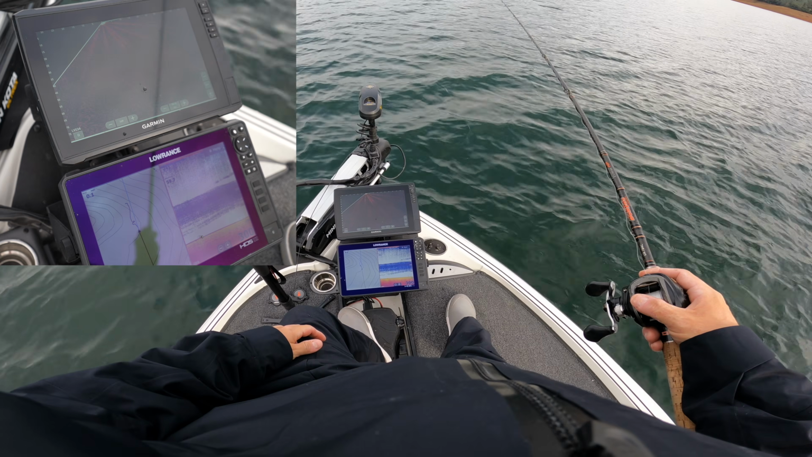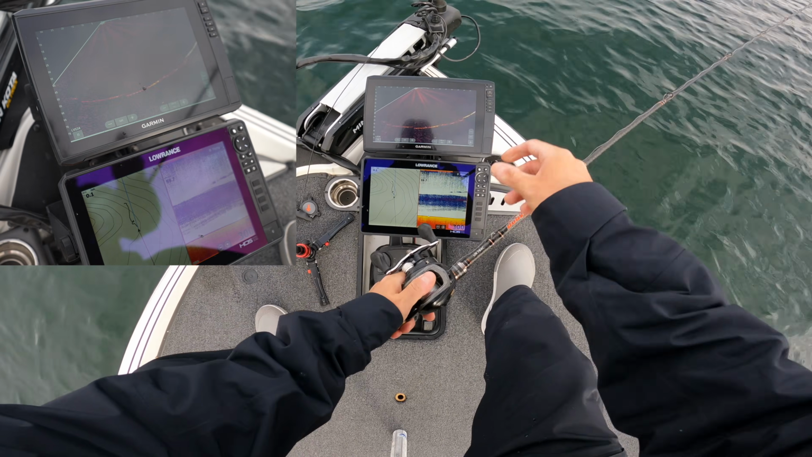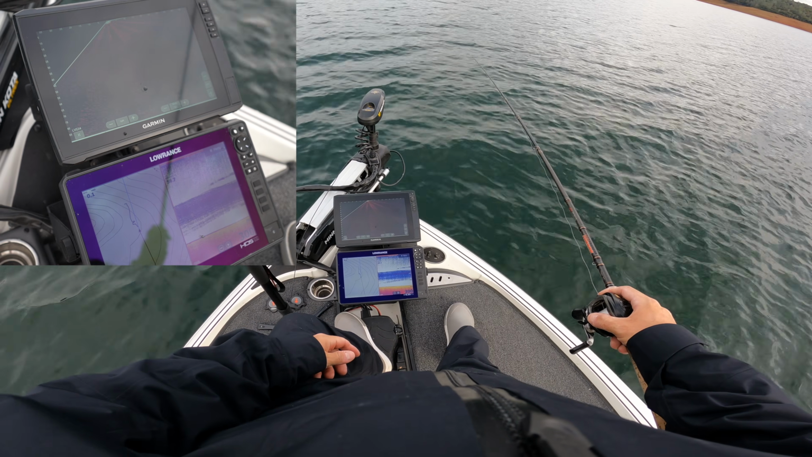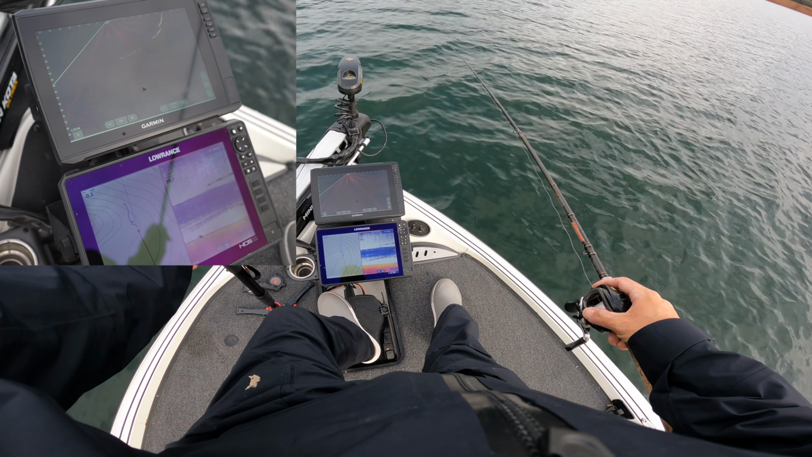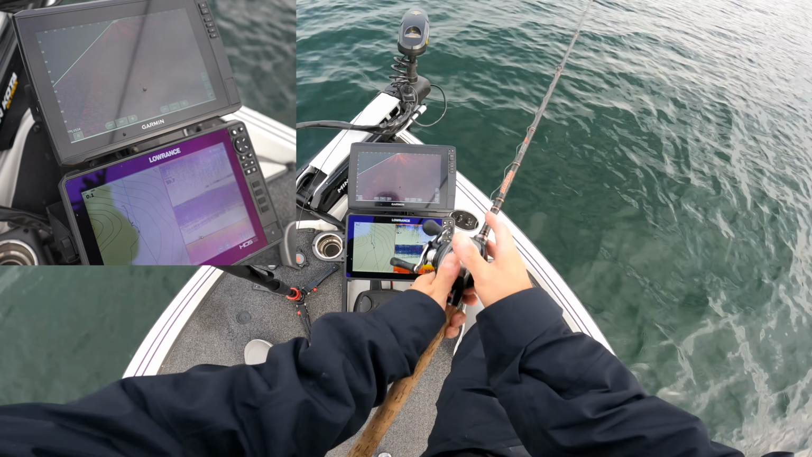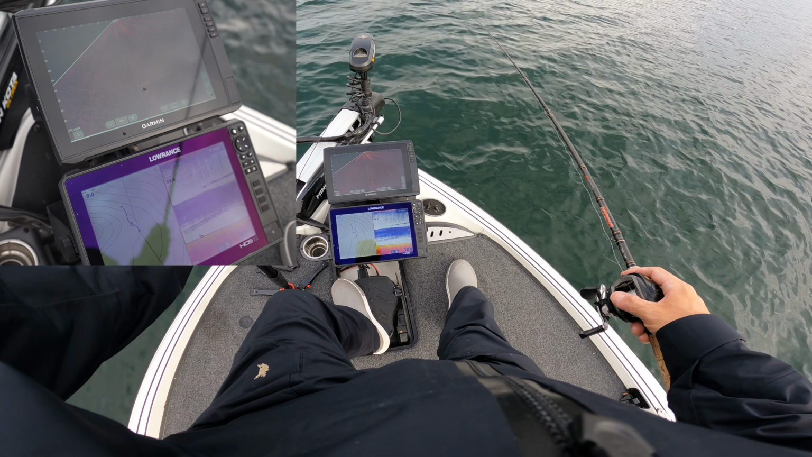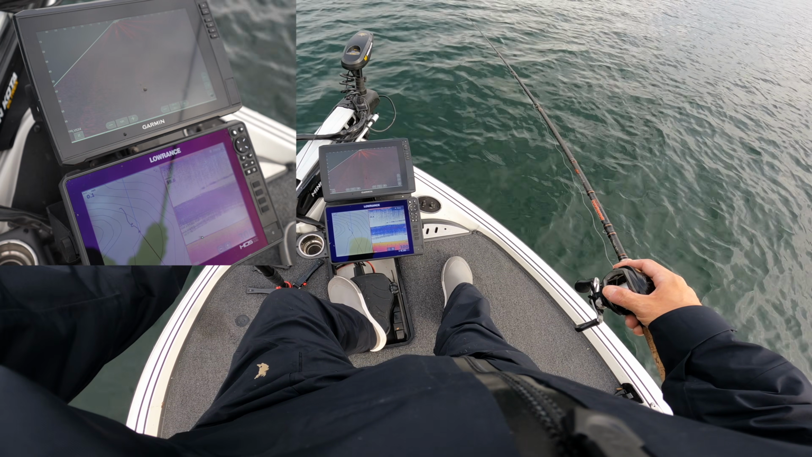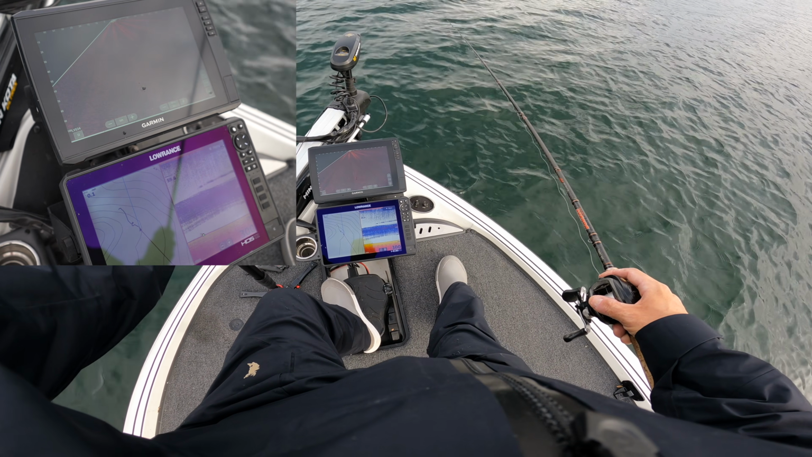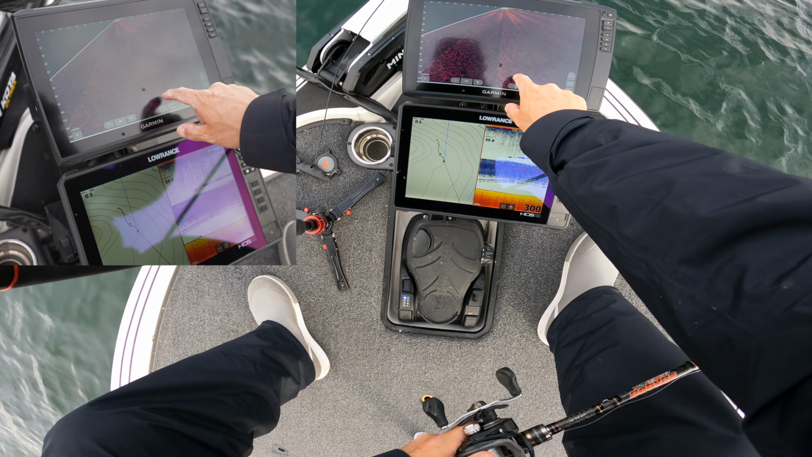See, we're at 75. Now at 75, getting to 80. Getting deeper. Down to 85, 90. Still see it, barely. It's gonna be a good test of LiveScope too, how far you can see something, or how deep at least. Getting to 100. Where'd it go? 100. There it is. Still see it.